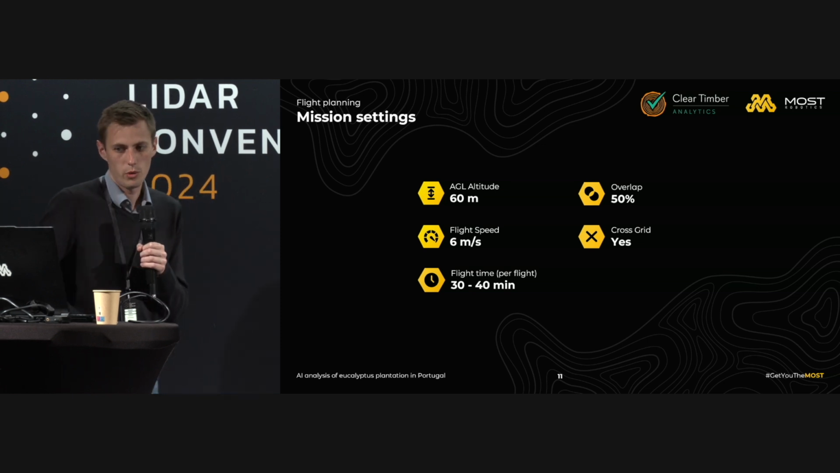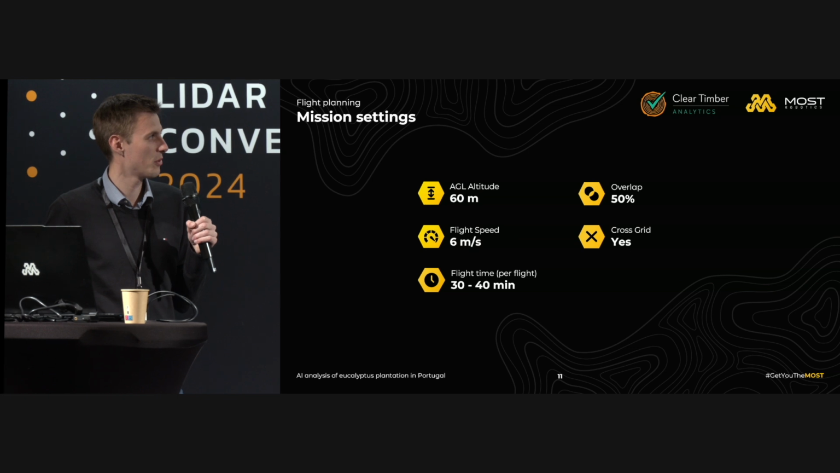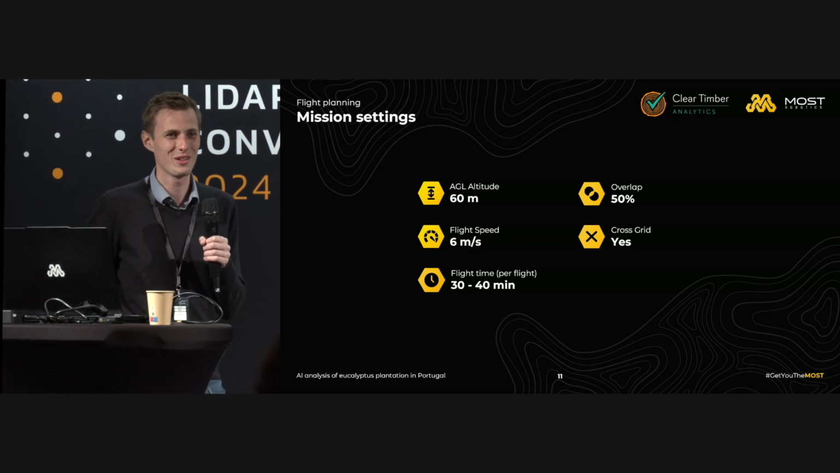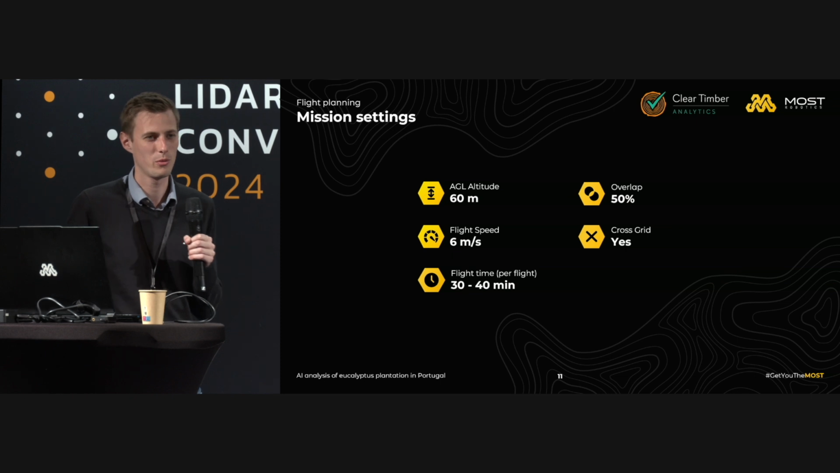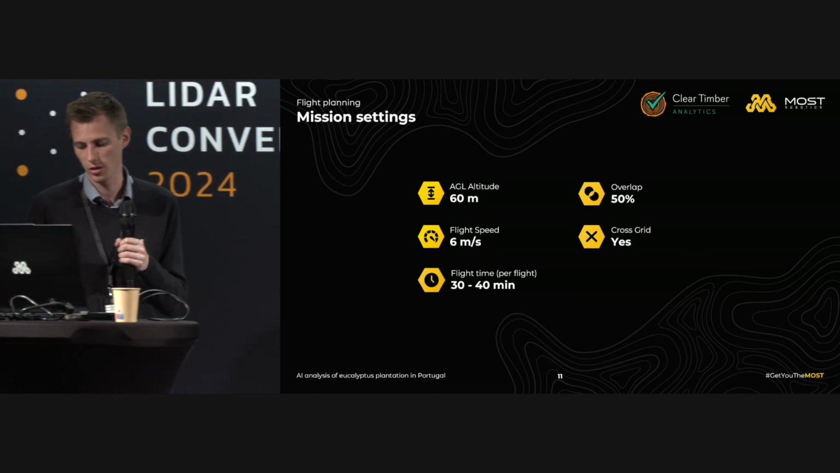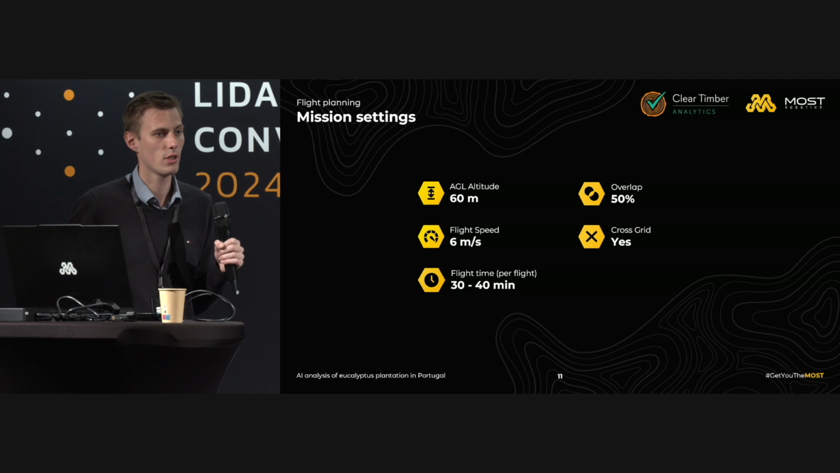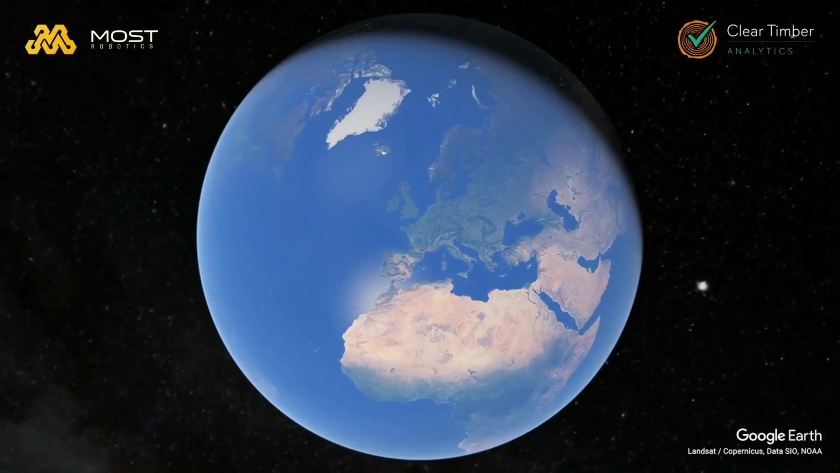The mission settings were that we were flying at 60 meters with 6 meters per second, 50% overlap and a cross grid. I know a lot of people here are using the Voyager, definitely different, but for this project we didn't want to make something wrong, so we said, okay, let's do a cross grid anyways, and the result is speaking for itself. Every flight was about 30 to 40 minutes, and we have done 13 flights.